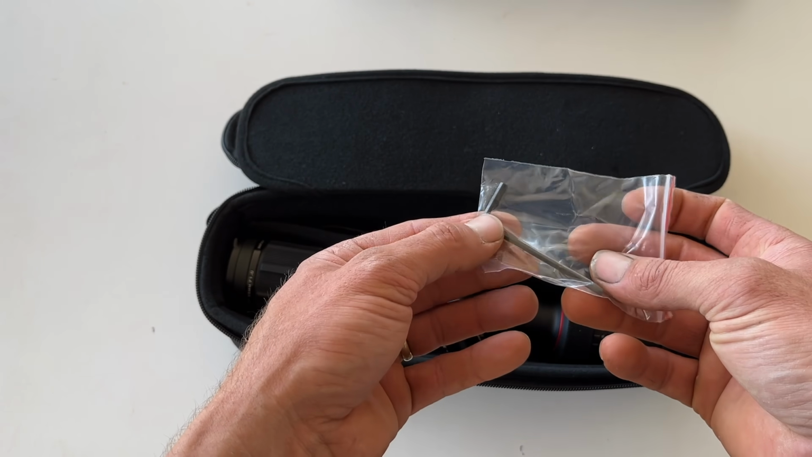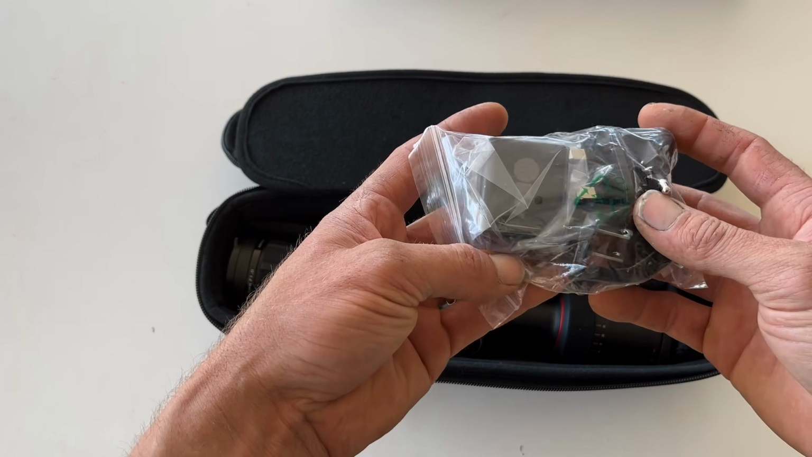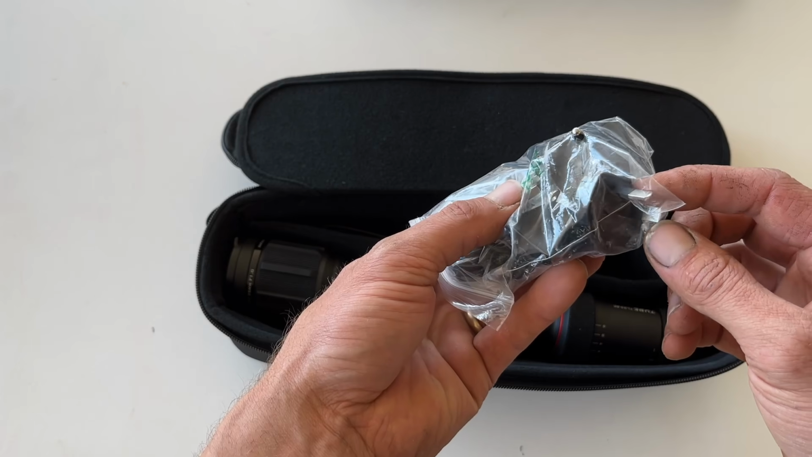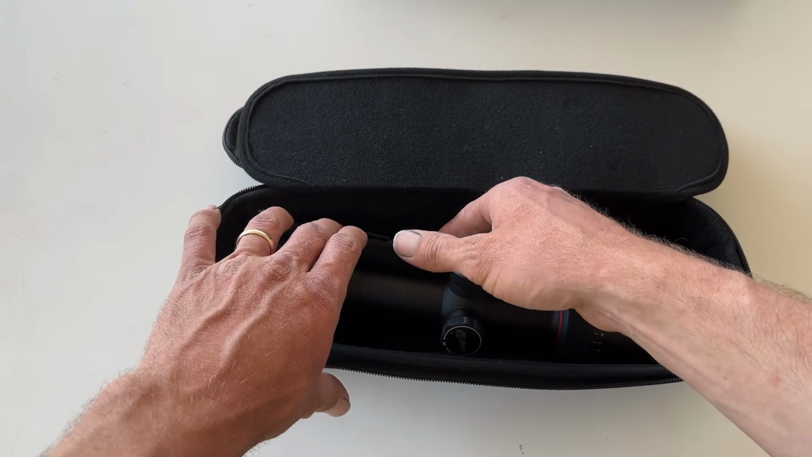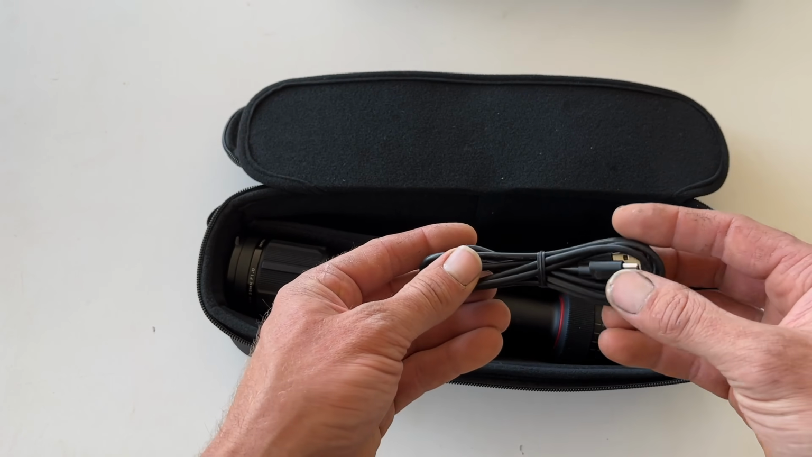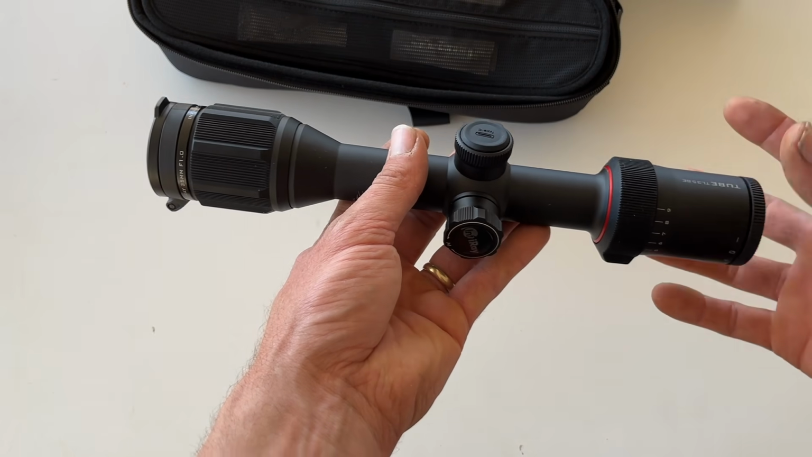Get them mounted up on the top. We've got an Allen key for the scope rings. Got a charging adapter and some adapters, depending on which country you live in, for what style of wall adapter. A USB to USB-C charging cable and the scope itself.